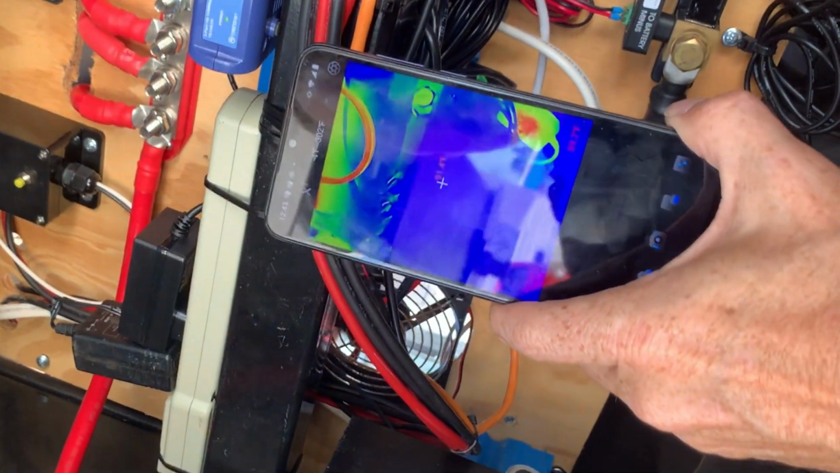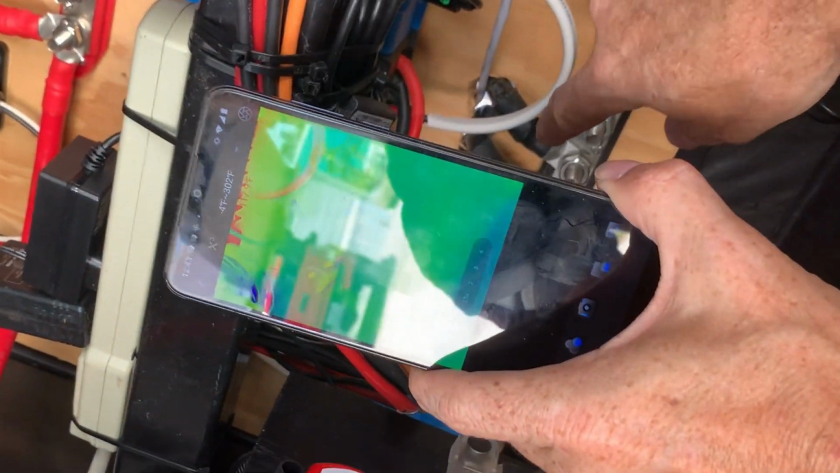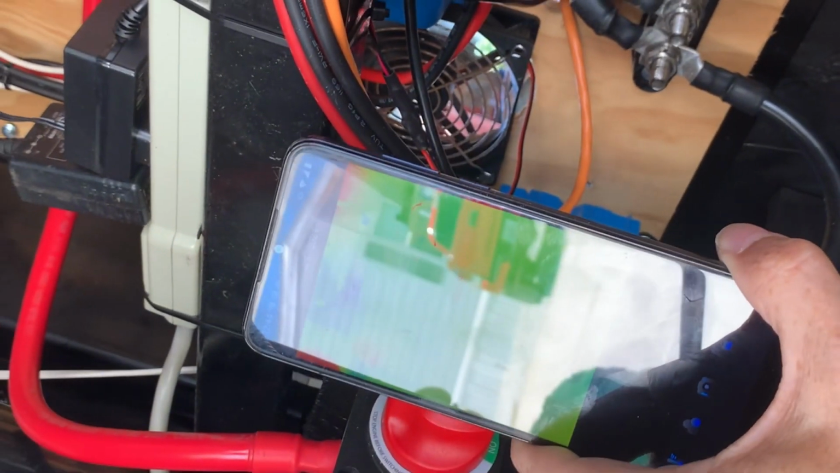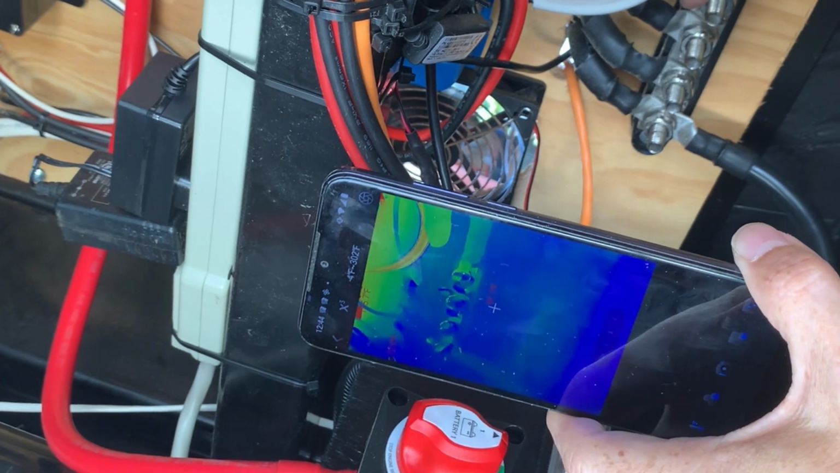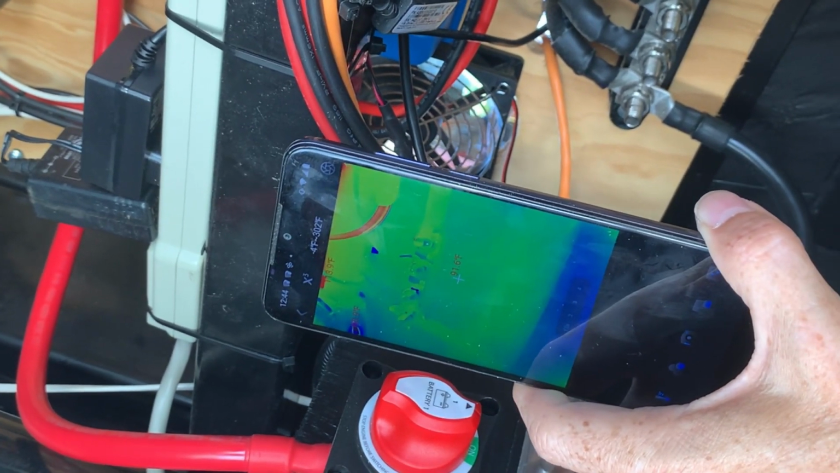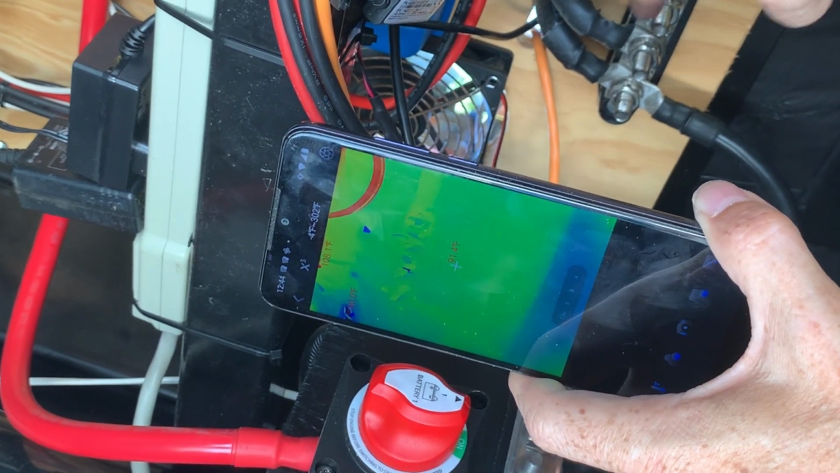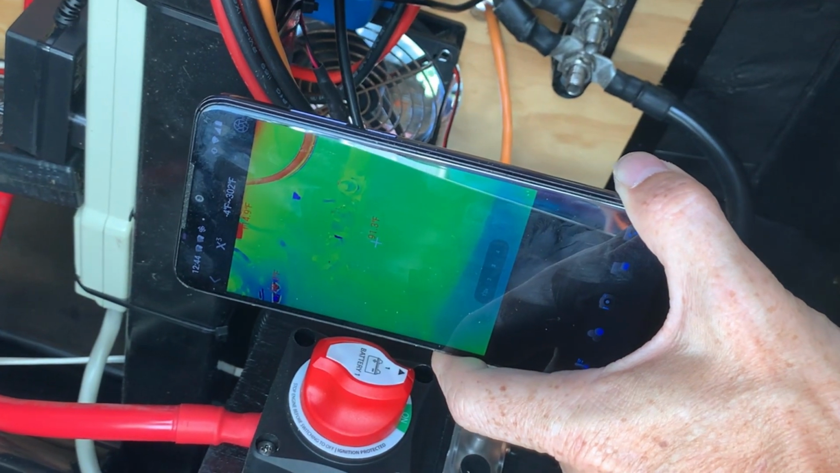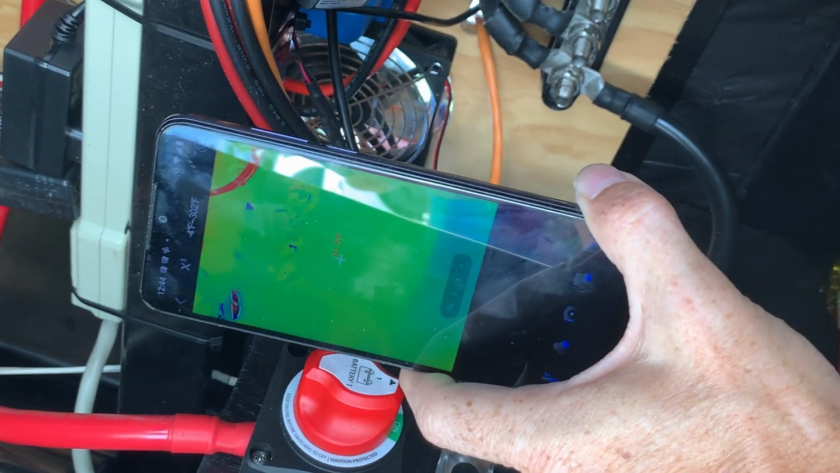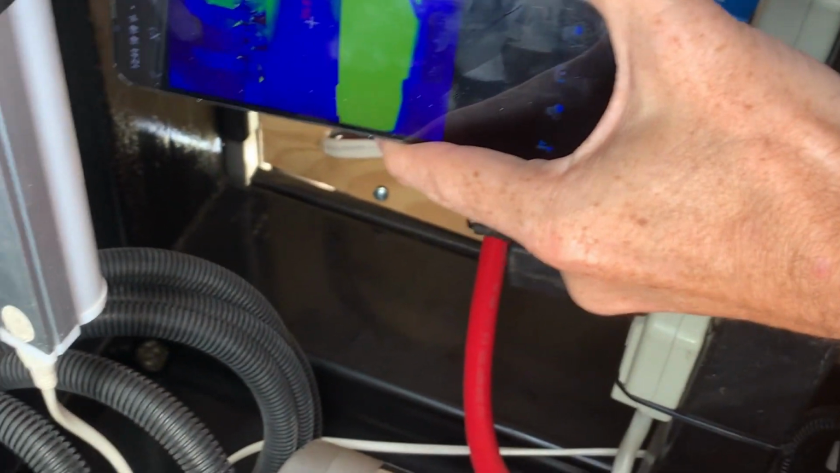So I'm going to point it at this negative bus bar here, and as you can see, you can clearly make out that it is the bus bar. It's not very hard to tell. With a lot of infrared cameras, the image quality is so poor that you can't tell what you're looking at when the temperatures are not really contrasty. So I'm going to move up to the positive bus bar and expect to see a little more contrast in temperature. And I'm right.